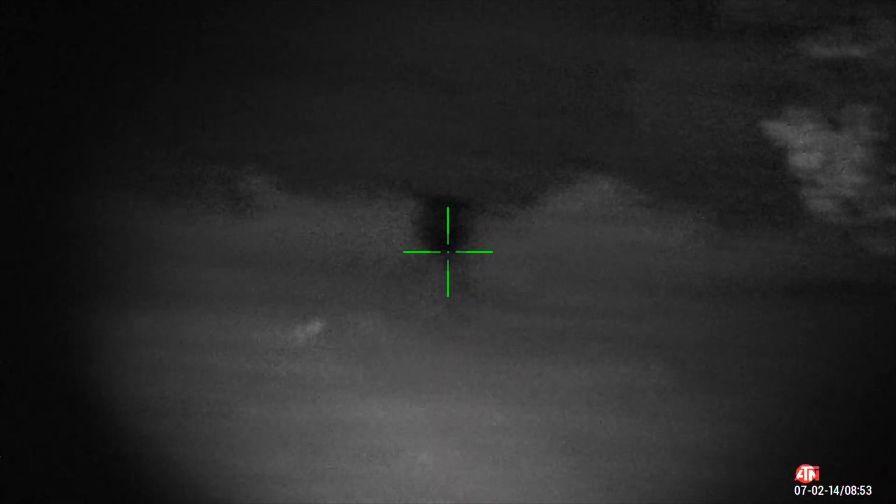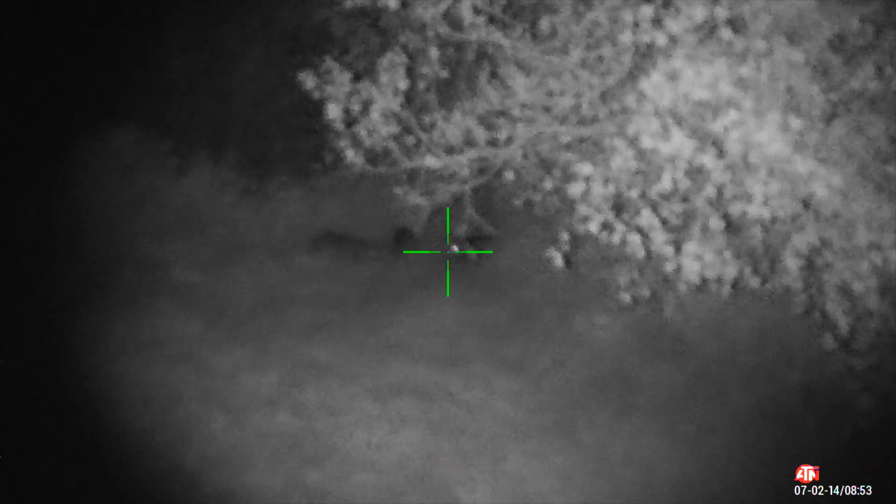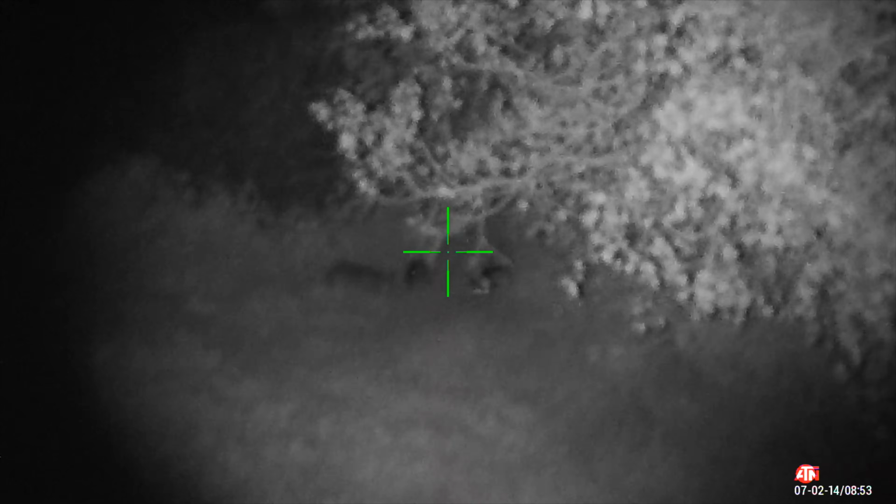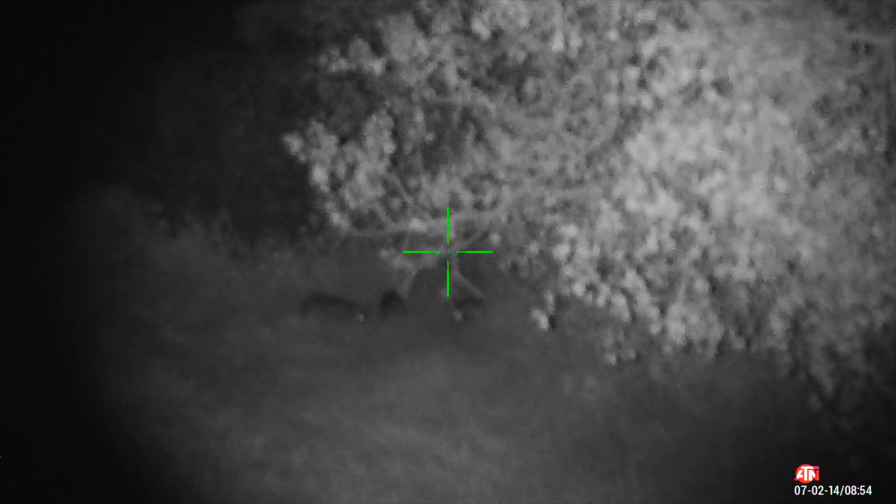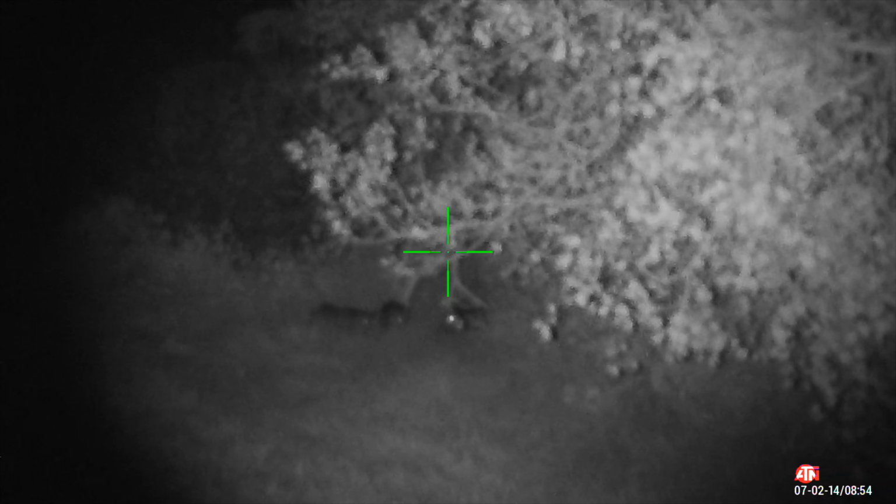So you can tell these hogs were very skittish. As I scan looking for more hogs, they barely come out into the field, then they go back in, then they come out. They knew something was up, but I'm going to let this play raw so you guys actually see what really happened.